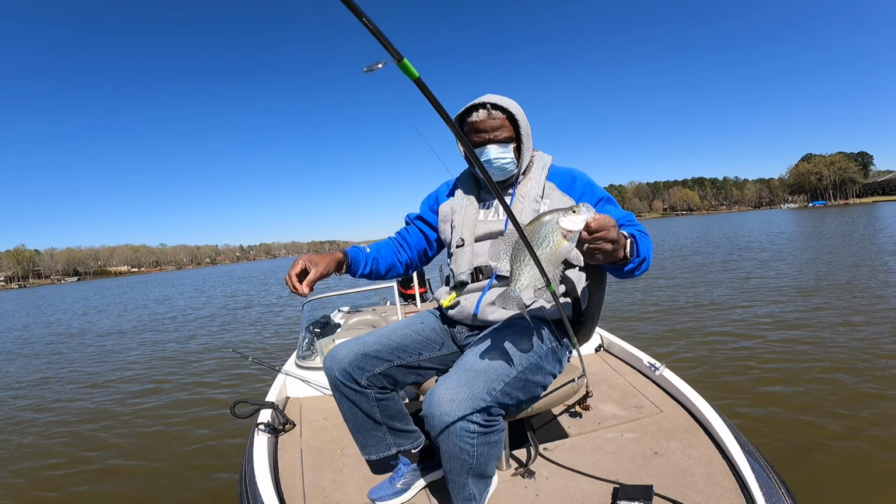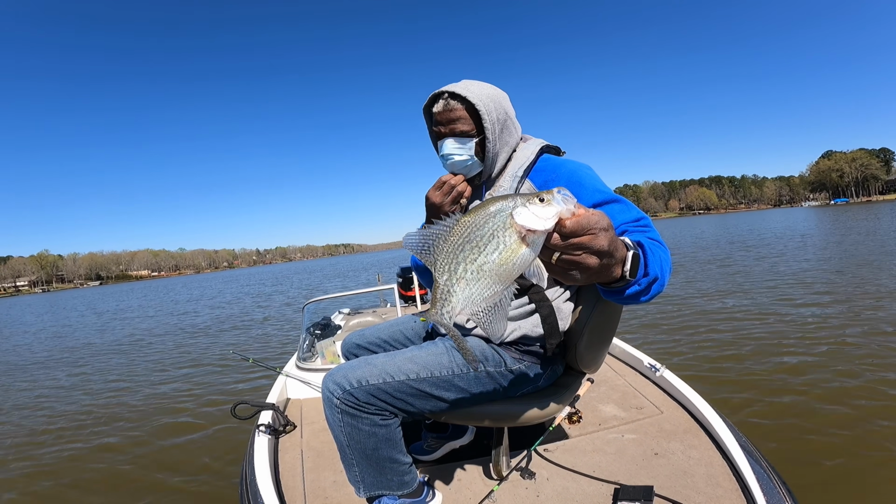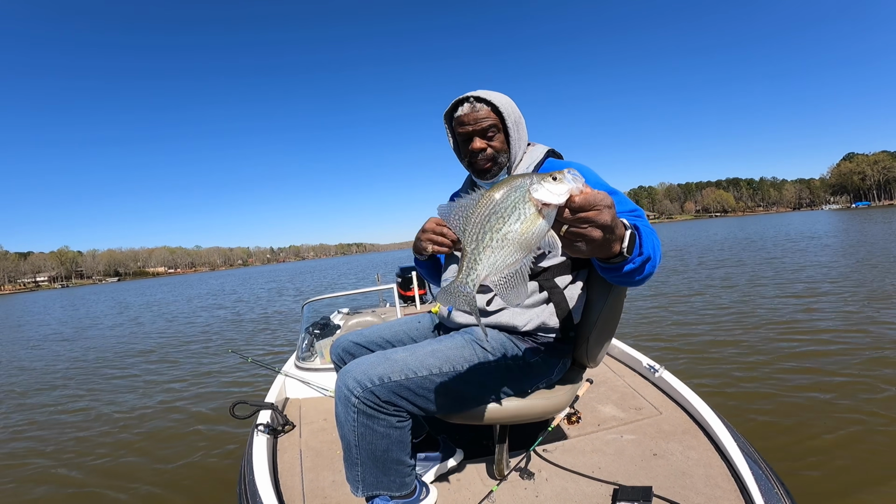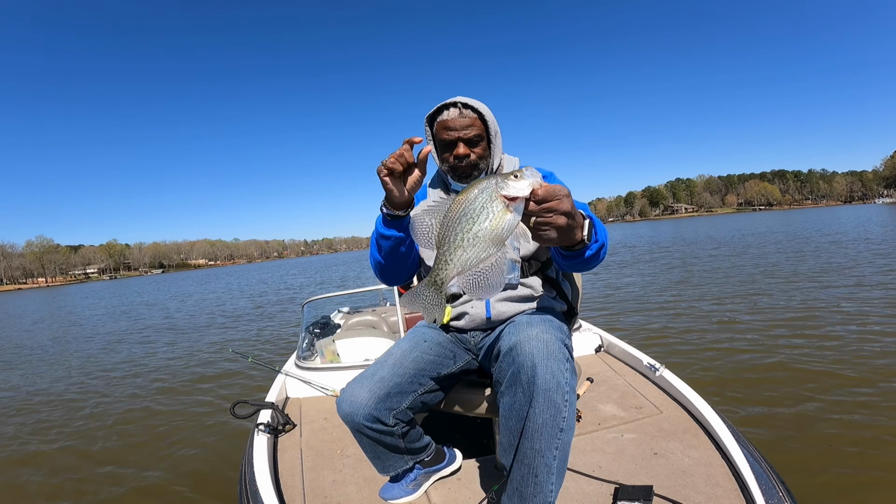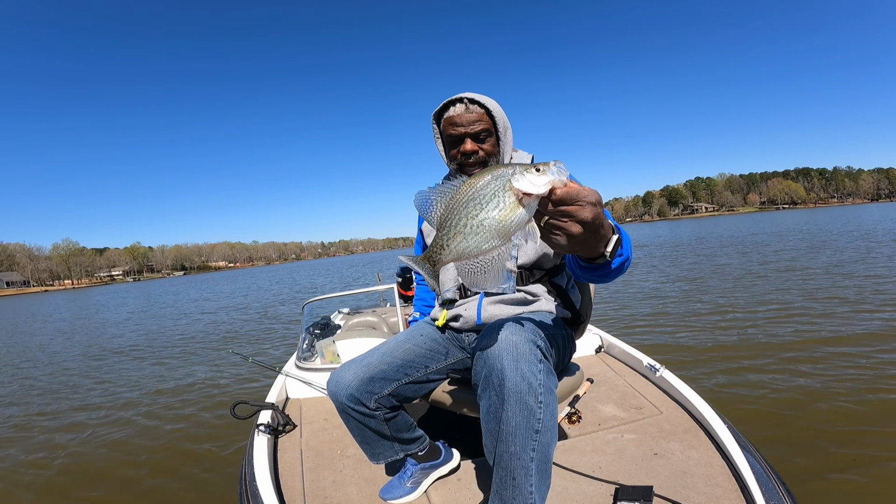So, again, this pollen in the water makes it difficult to see your jig. You really have to, I mean, you might see it, but you just got to know what you're looking for. Real faint, but it's tougher to see your jig in this kind of water.